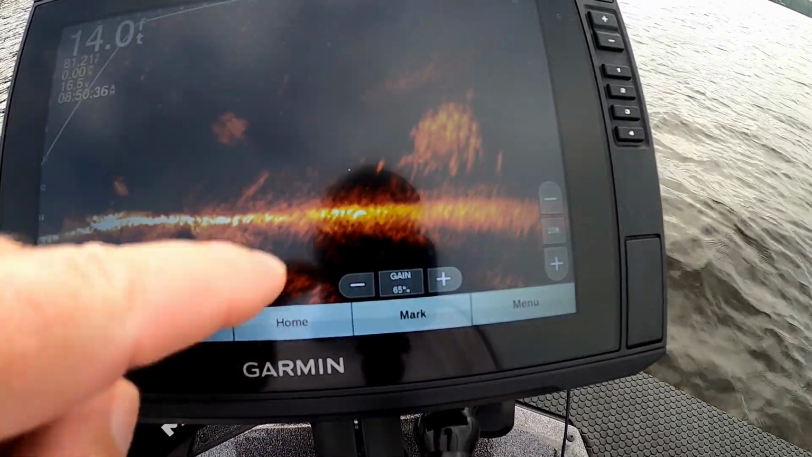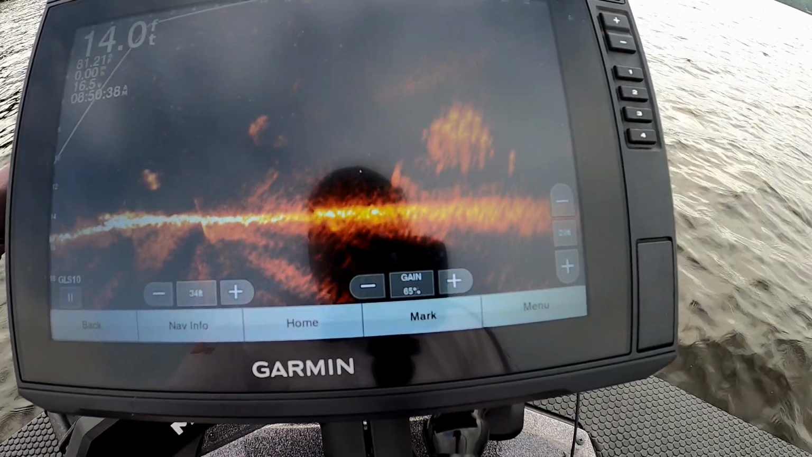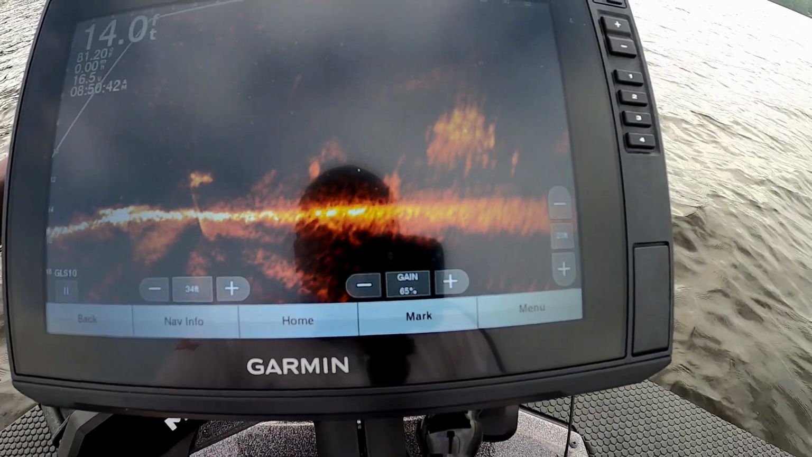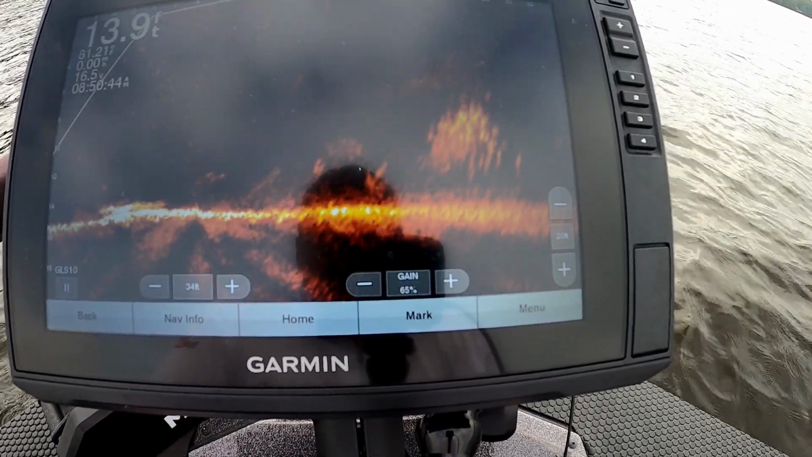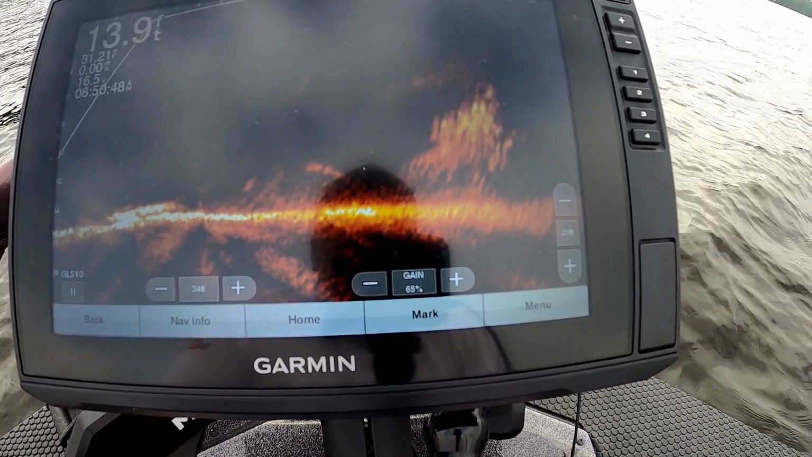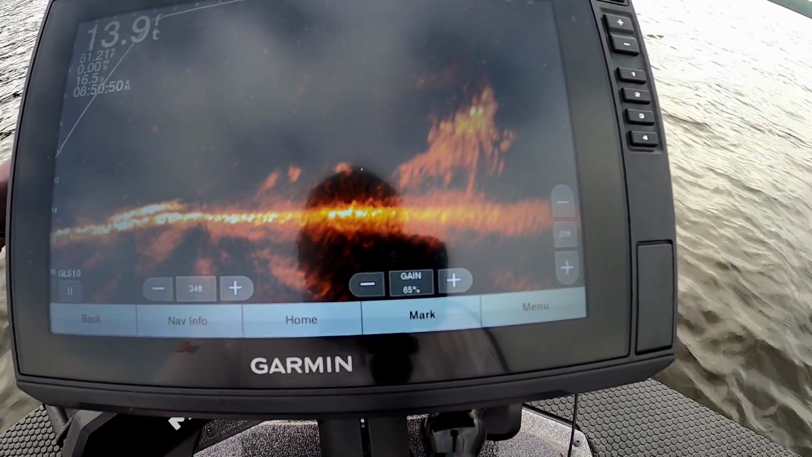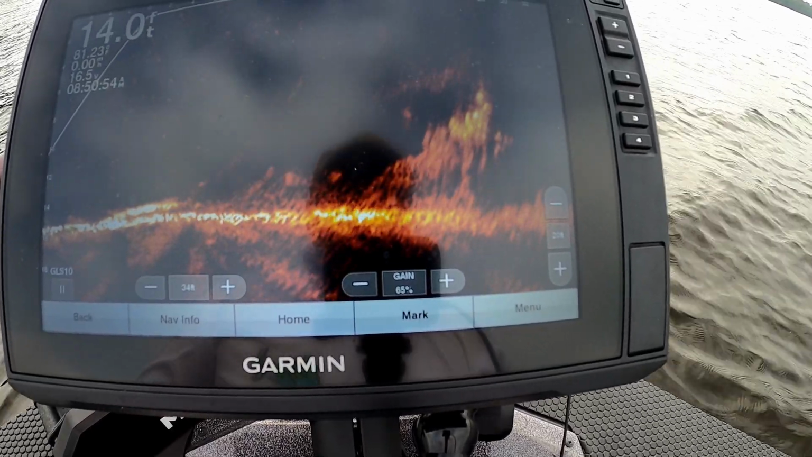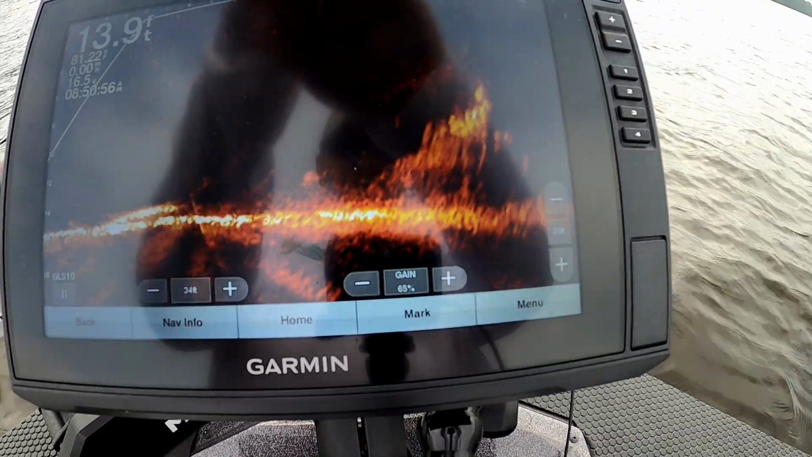See one fish kind of coming this way a little bit. I don't know, guys. I mean, it kind of looks like some fish started moving around a lot, but I don't see the crappie doing anything. We've got some other fish swimming around down there below us. I know they're hard to see, guys, from that glare.